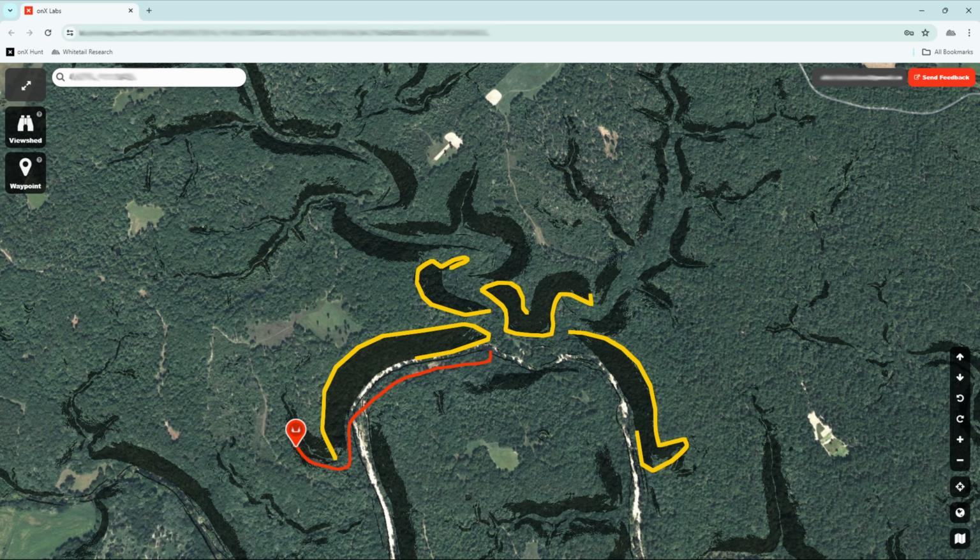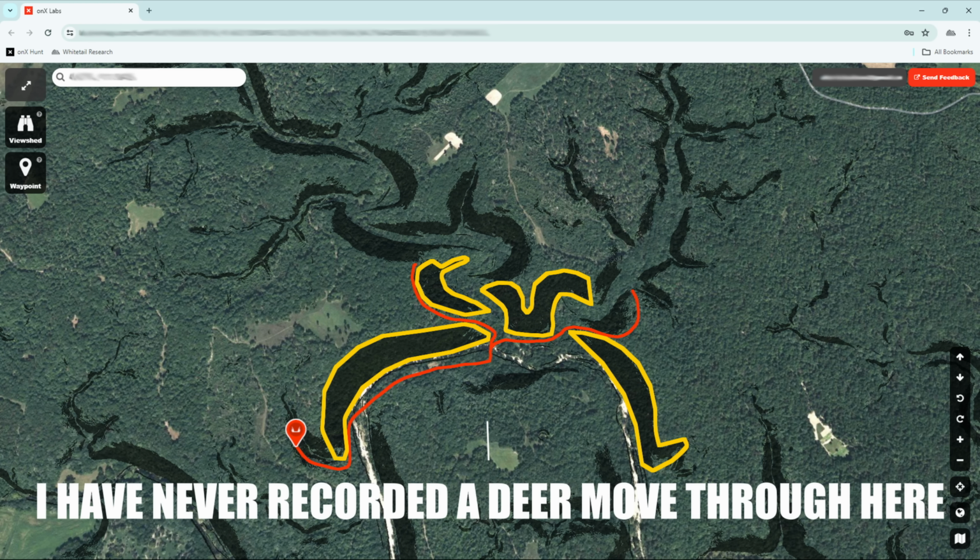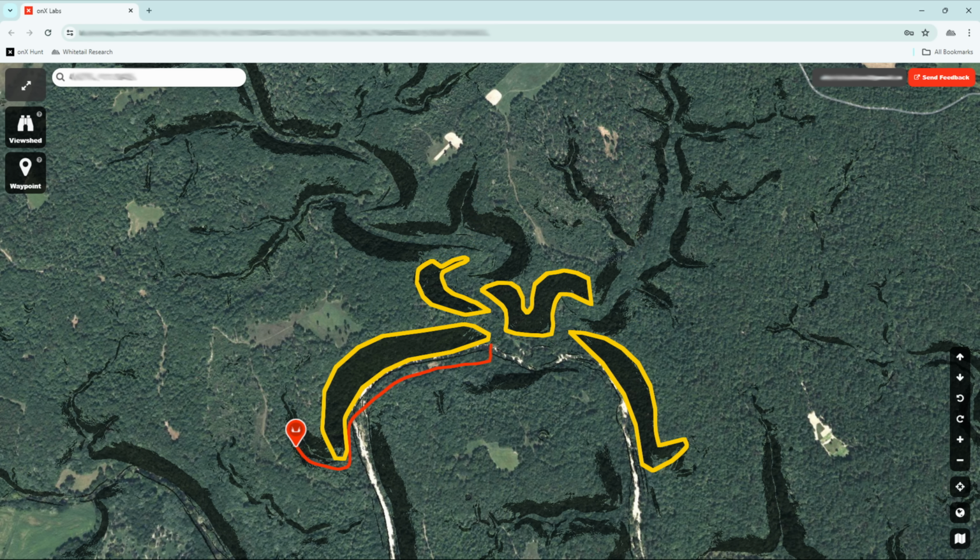Now let's zoom back out and look at that. You literally have 2 options. Choose wisely. He takes the option to the left and drops into this dry riverbed, hikes up the ridge, and then makes a turn down this middle finger ridge and heads north through Winter's favorite travel route. Every move that the 6x5 is making is dictated by terrain.